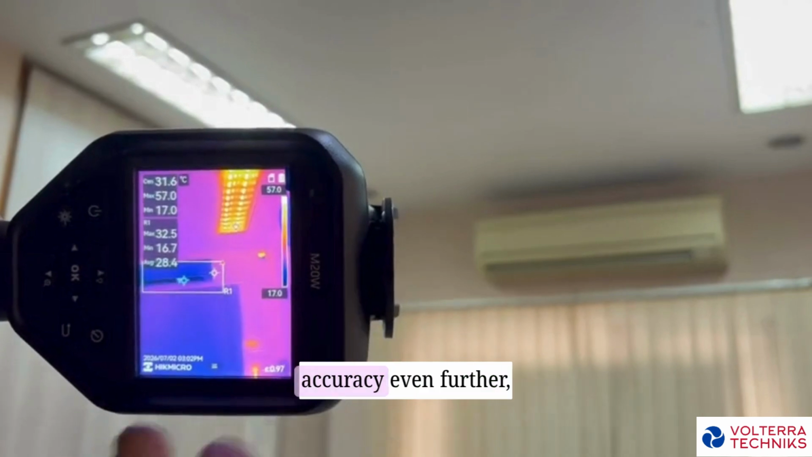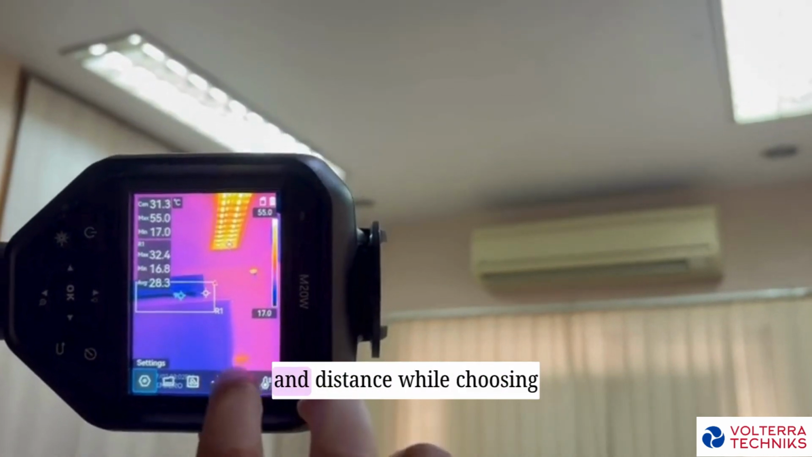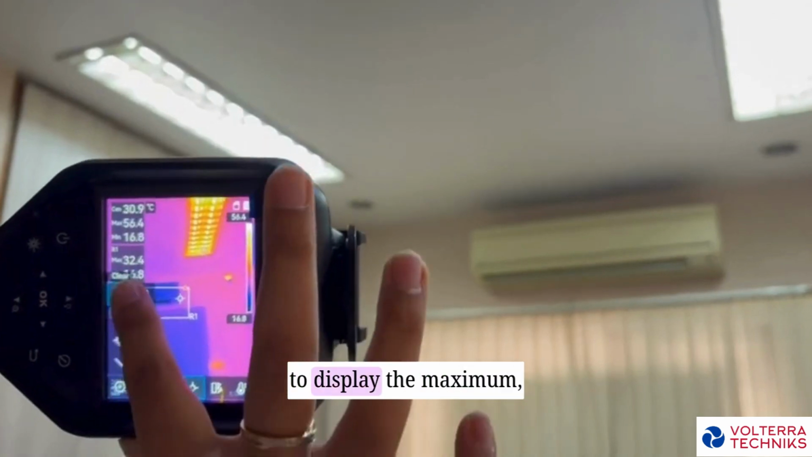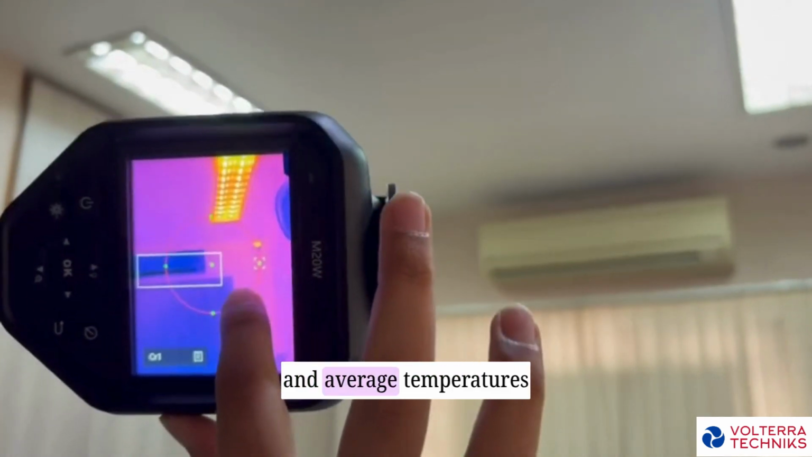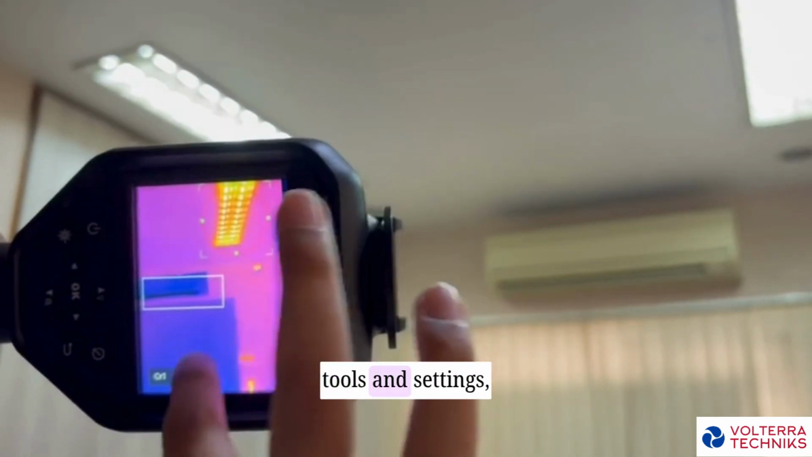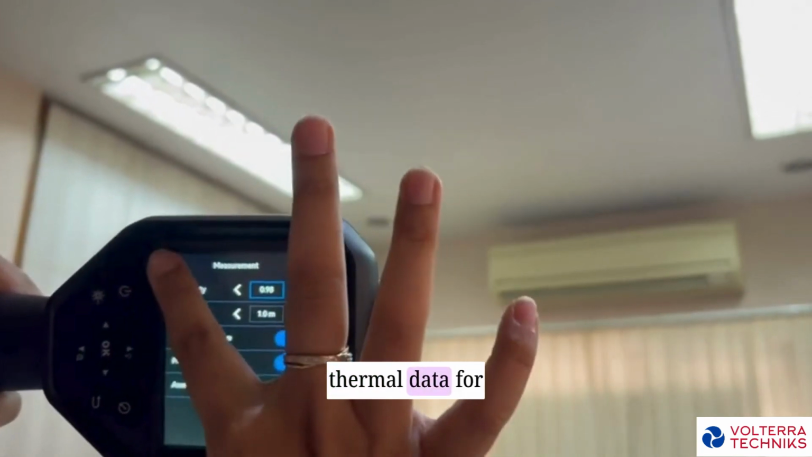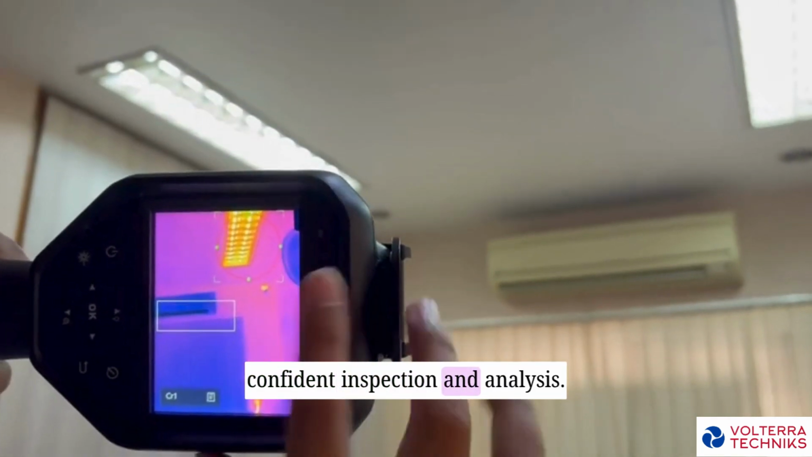To improve measurement accuracy even further, you can adjust parameters like emissivity and distance, while choosing to display the maximum, minimum, and average temperatures for each selected area. With the right measurement tools and settings, the M20W delivers more reliable thermal data for confident inspection and analysis.